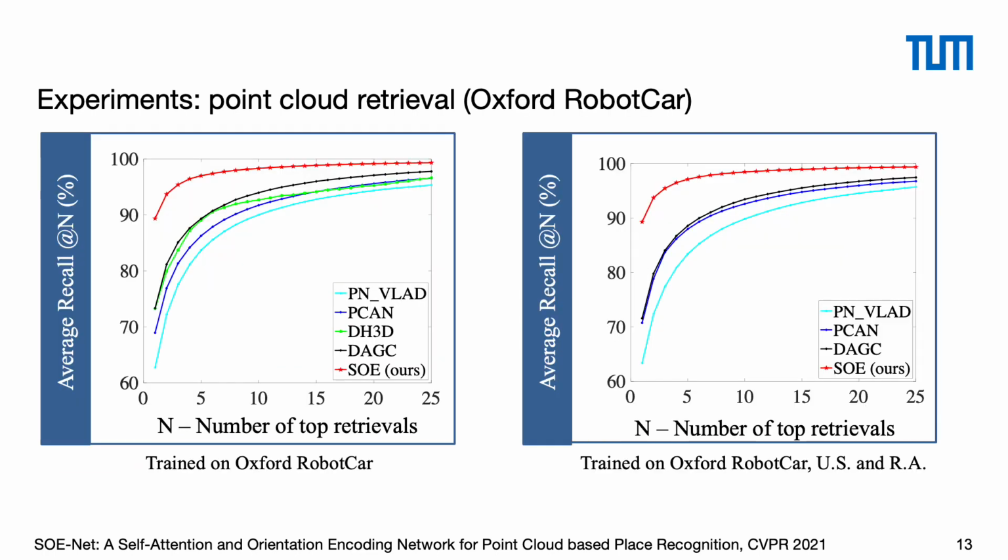Here we show the recall curves of the top 25 retrieval matches. Both of our models outperform the other approaches significantly, especially for the top 1 result. Please refer to our paper for more experimental results.